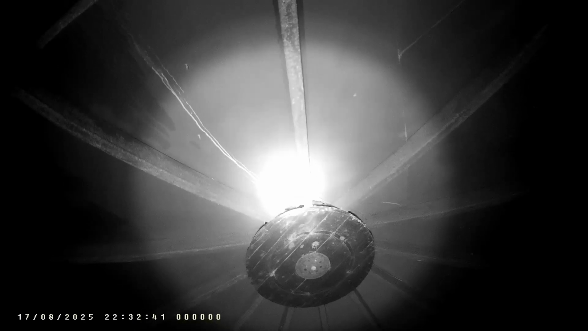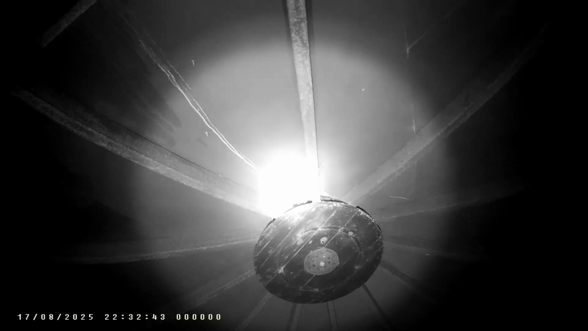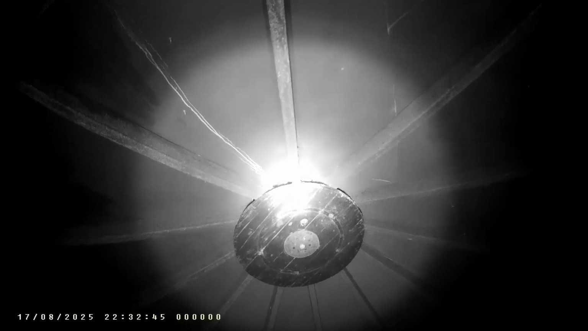There's slight leakage. You can see the white from lime coming in. But it's relatively dry here. There sometimes is a few little damp patches, but it's relatively fine. And I think these are plugs. Yeah.